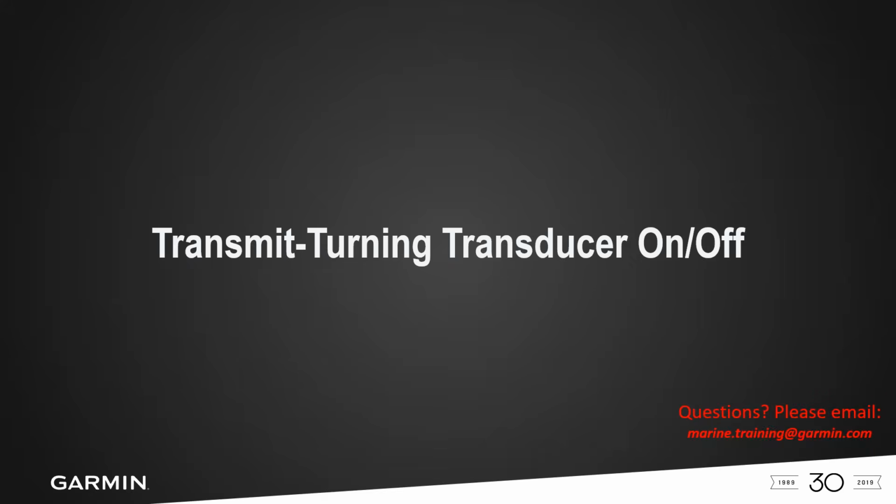Transmit, turning the transducer on and off. This is a huge point of contention, and we want to make sure that we emphasize this. If you have your boat on a trailer and it's out of the water, and you're working on that boat and you've got the unit turned on, that transducer is pinging away. If you do it for a short period of time, that's fine. The transducer is not going to have an issue. But if you're on the boat all day long working on something, make sure that you go in and turn that transducer off so it's not transmitting. You don't want to burn up that transducer.